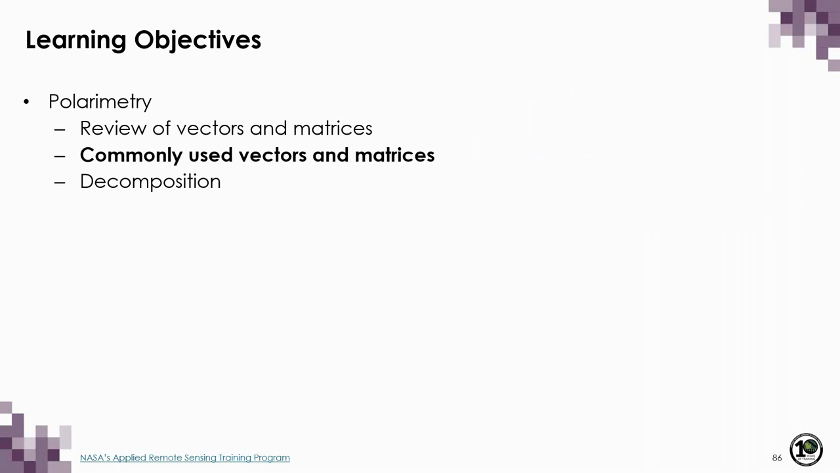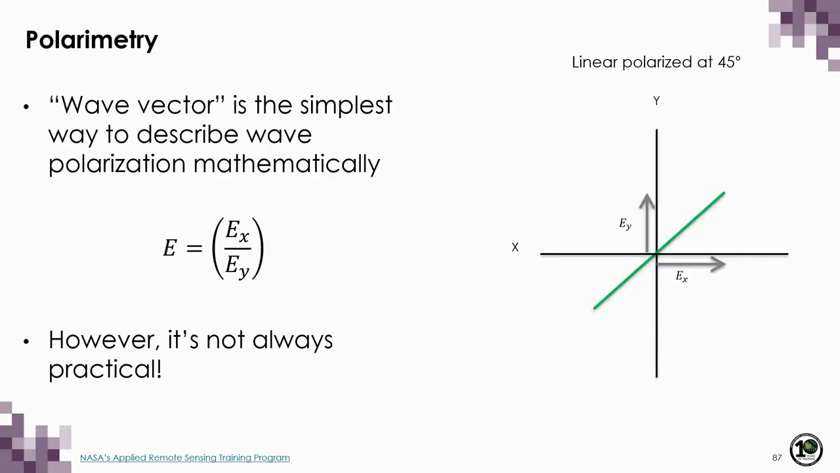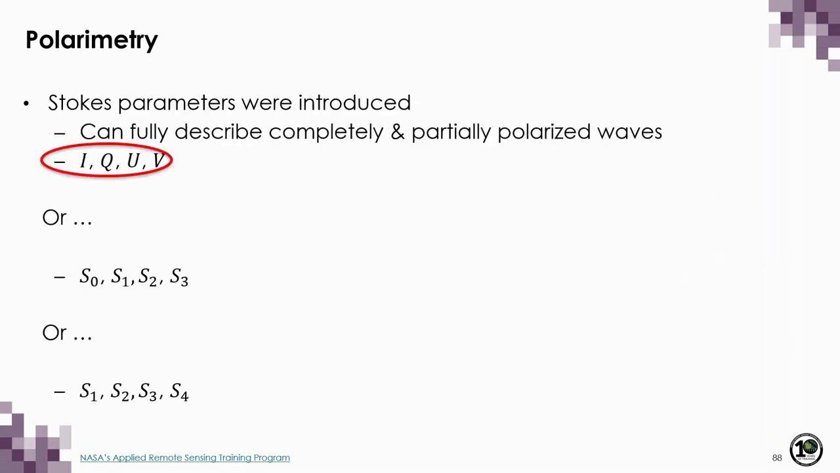So now let's talk about some different ways we can characterize our data using some common vectors and matrices. As we saw previously, the wave vector is the simplest way to describe wave polarization mathematically, but it's also not always the most practical. So something that was introduced is called the Stokes vectors, which fully describe both fully and partially polarized waves. To make things easier, they're usually stored as a vector.